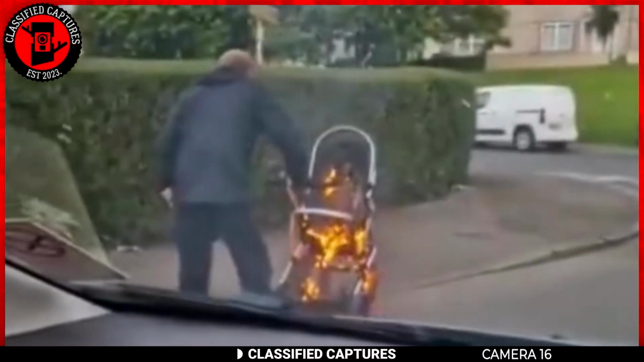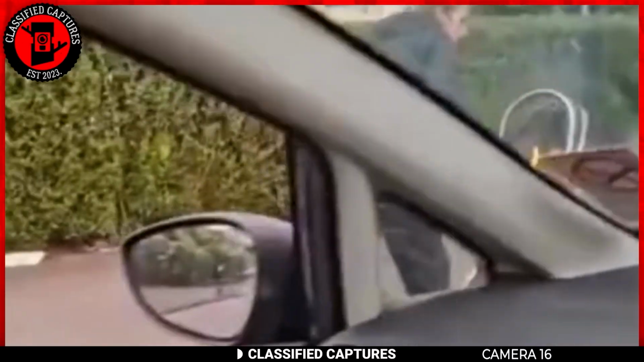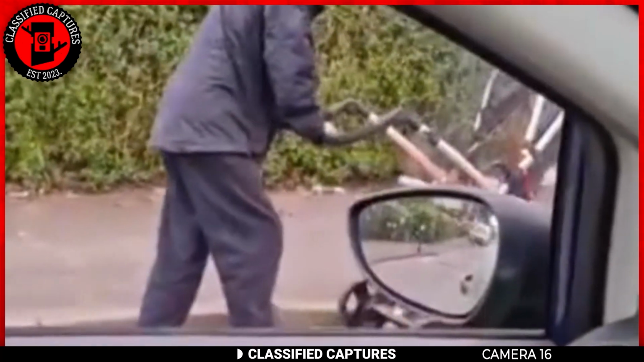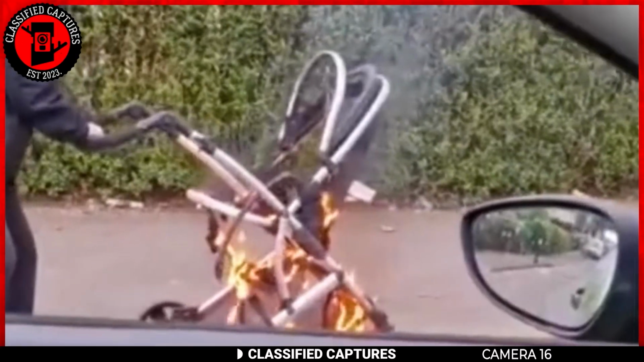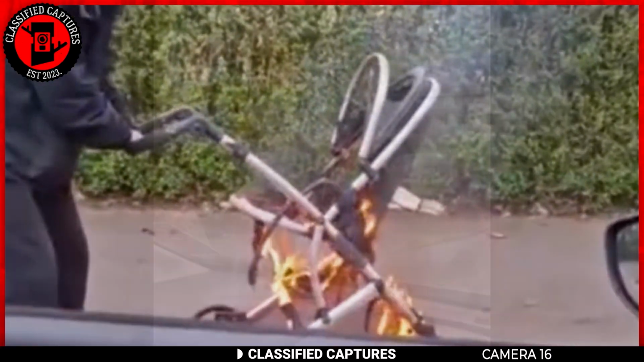A man was driving through the neighborhood enjoying the tranquility of the surroundings when he spotted another man walking on the pavement, pushing a baby trolley that was engulfed in flames. Tell me that won't freak you out if you see it.